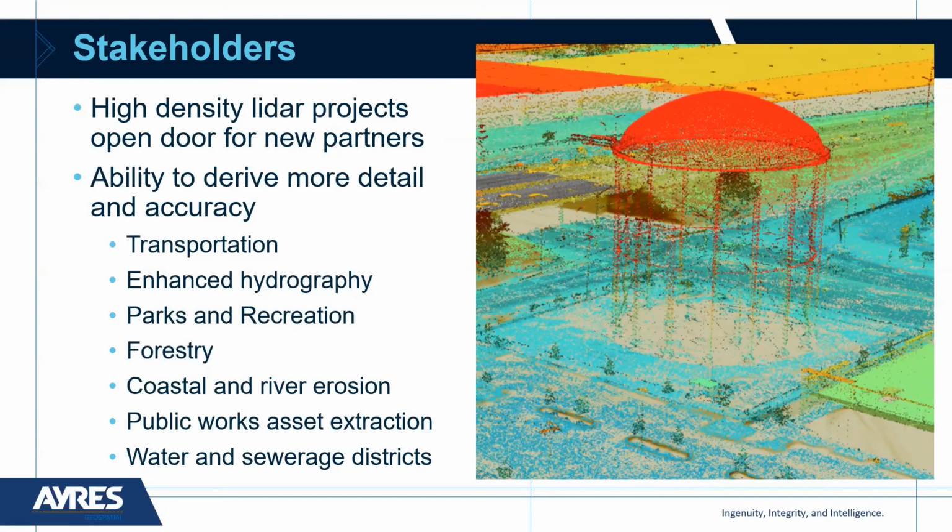Anything to add on stakeholders, Rob? Other than we've been able to work with the DOT and MMSD, and I thank them, and we're exploring other options. So it's not just the county, it's other agencies that might have greater uses, which is opening up other doors, as you mentioned.